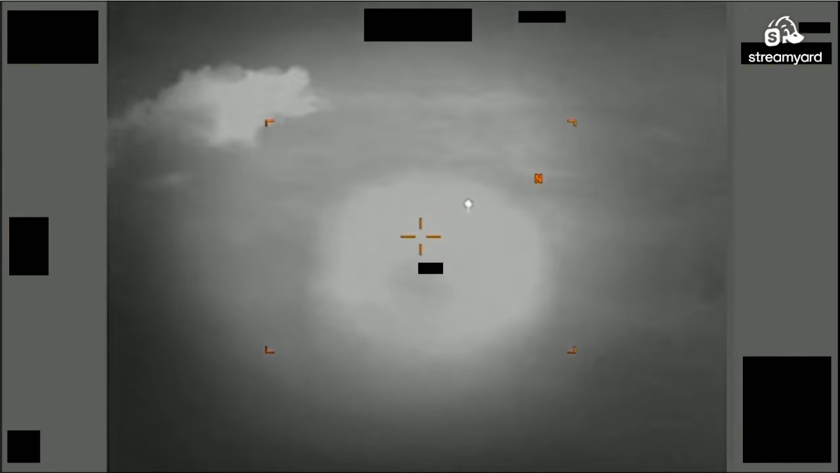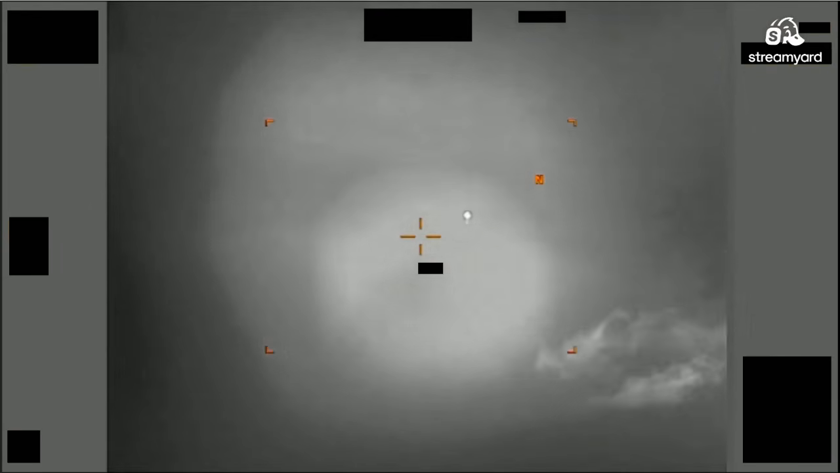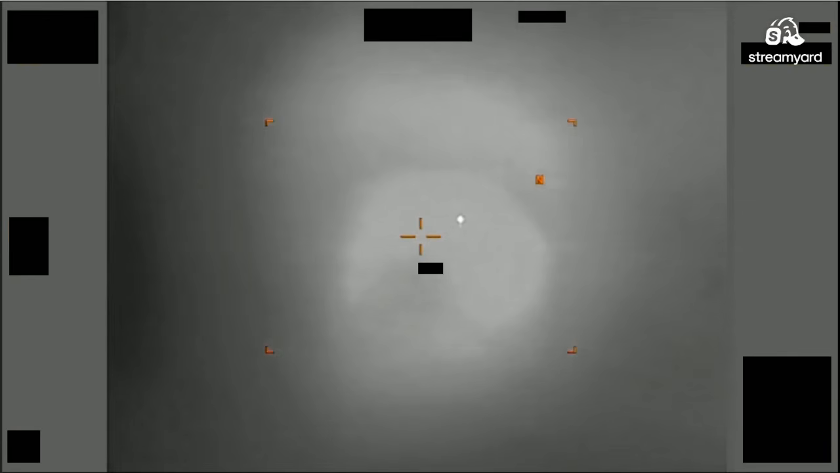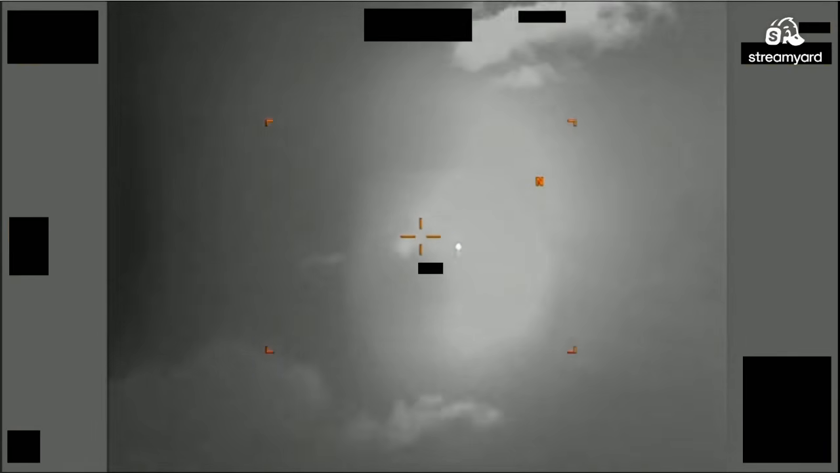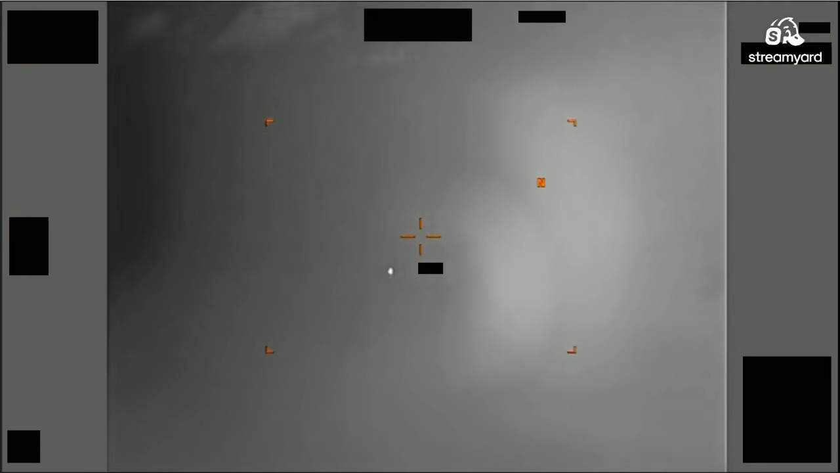It's got a black halo around it. Maybe because of the limitations of the detector, it kind of looks like it's trying to reflect, but it can only pick up so much because of the distance. I'm not seeing anything really changing. Yeah, if I had to guess, I'd just say this is a typical Mylar balloon.